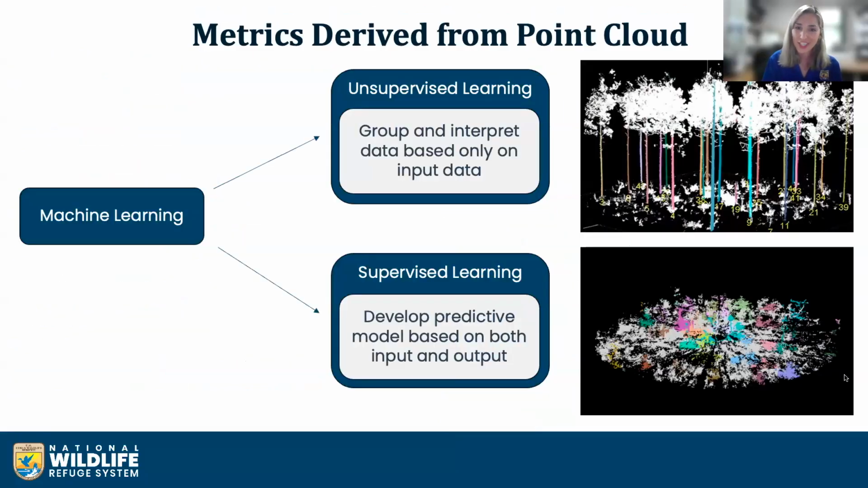So what do I mean by machine learning? I'm not going to go into too much detail with this, but I will try to explain the basics because I'm sure that some of you have questions about how these metrics are produced. There are two types of machine learning that are incorporated into Intellimon and the TLS data process. These are unsupervised and supervised.